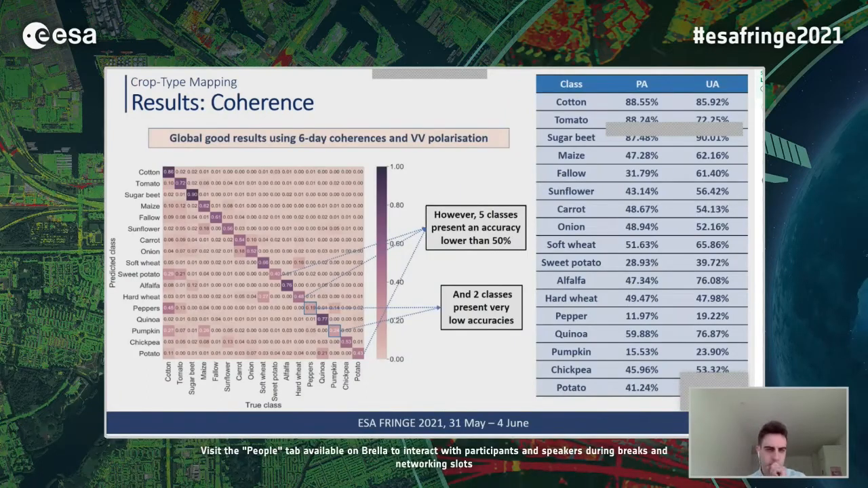Okay, so moving on to the results, I will start with the coherence-based classification. As shown with the confusion matrix represented here, the coherence only provides globally good results using 6-day coherences at both polarizations. However, 5 classes still have a low accuracy, and 2 classes present very low accuracies.